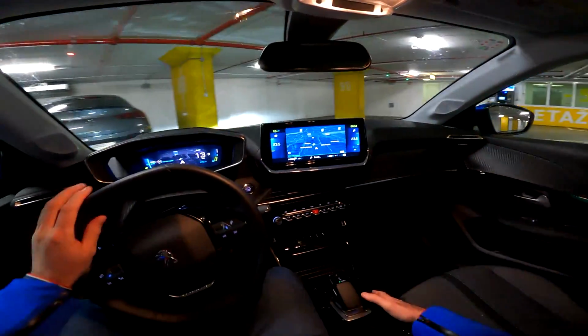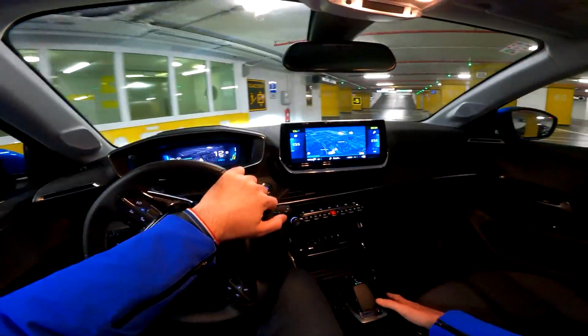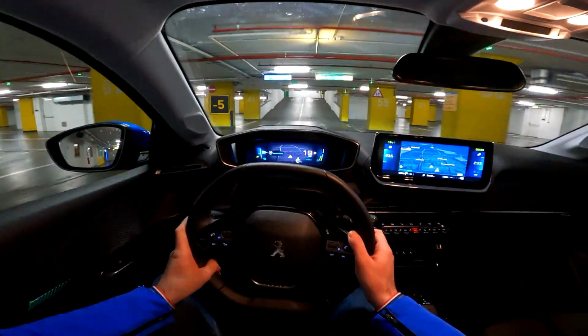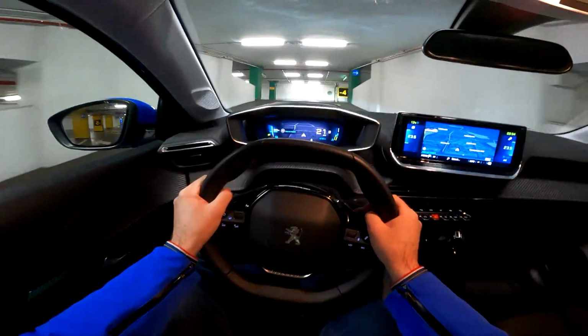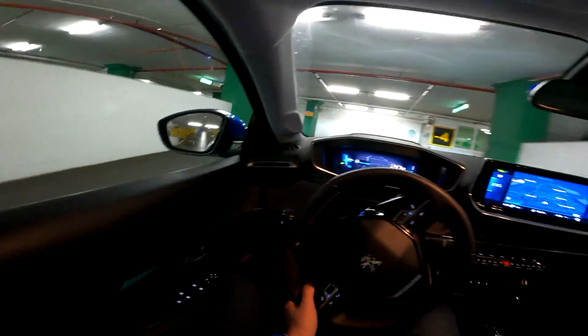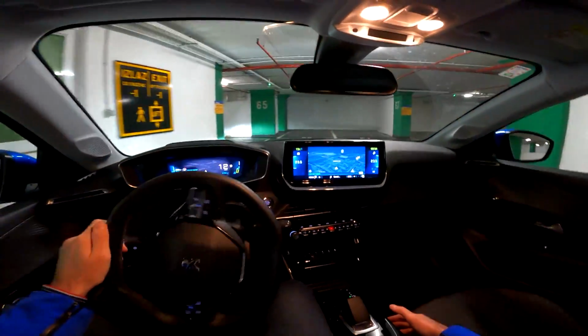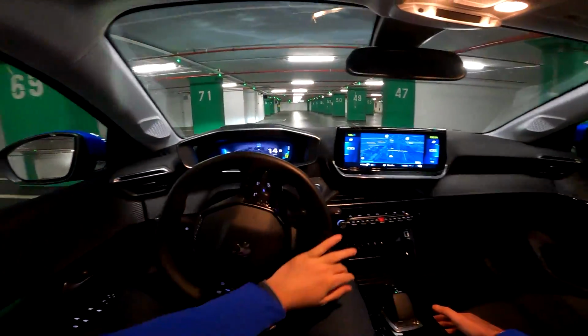It's actually the fastest 208 on the market right now. Speaking about the range, 340 kilometers is the maximum range. That's the official number. In reality, around 300 kilometers, I would say.